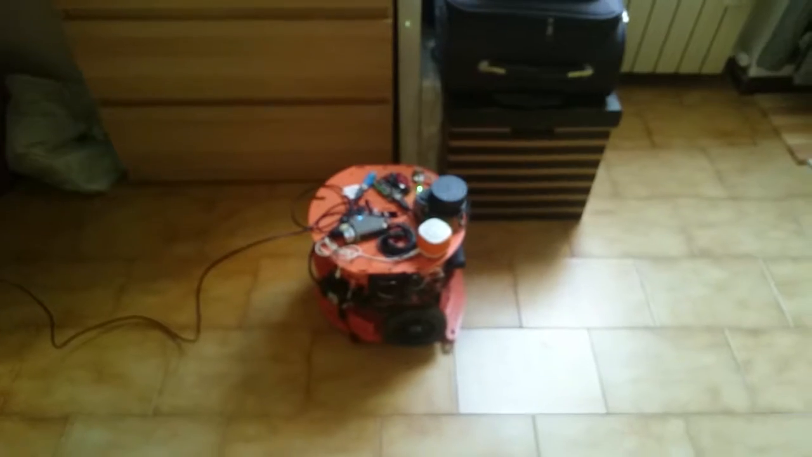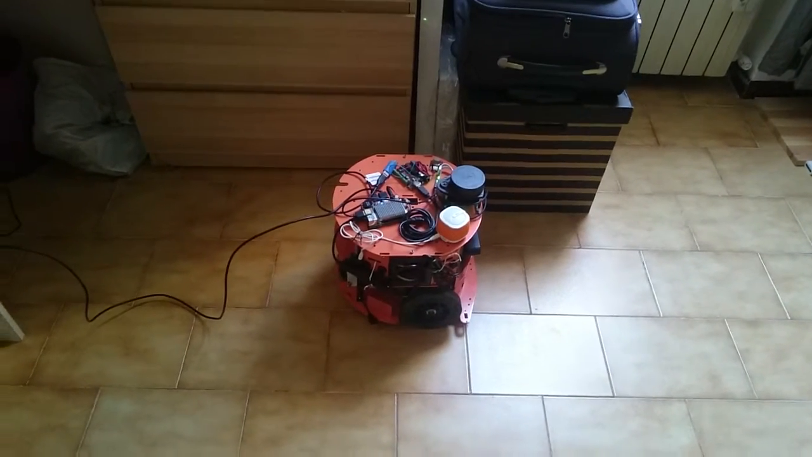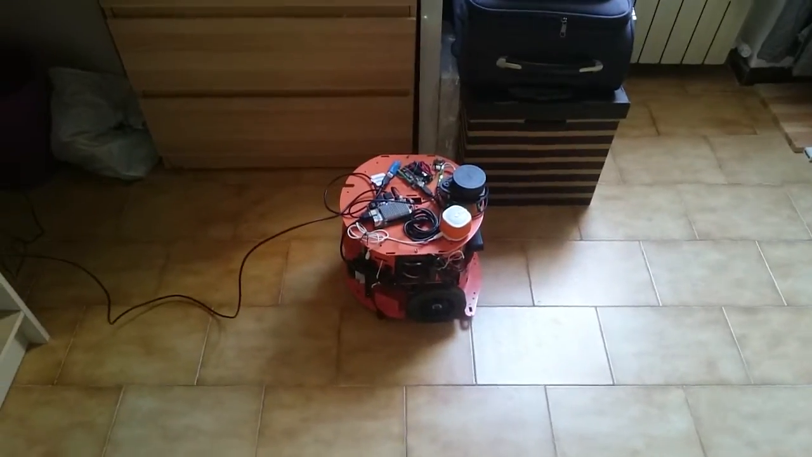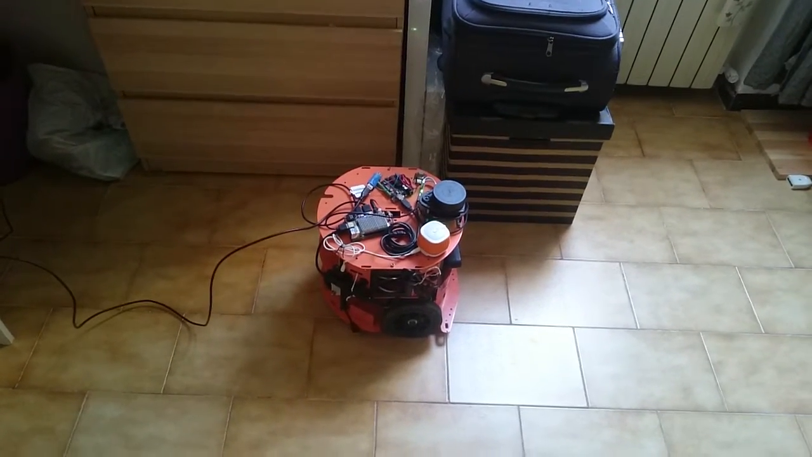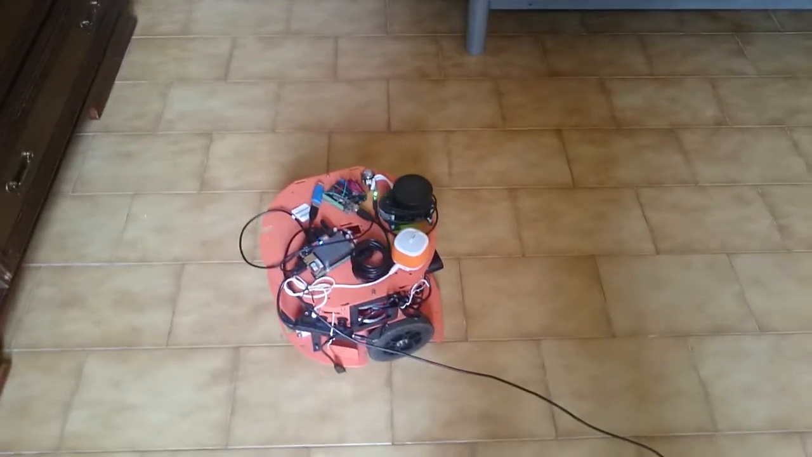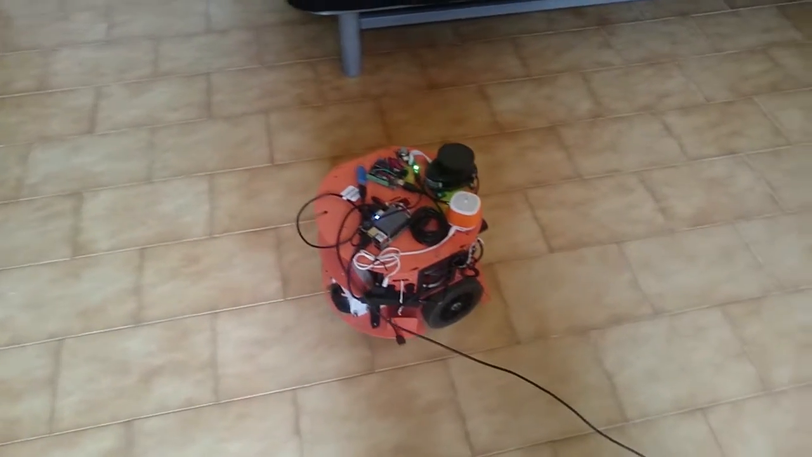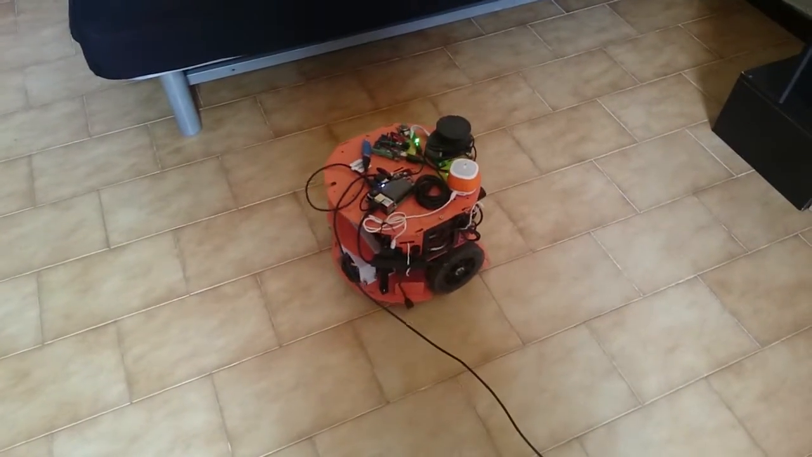Well, now I will perform the mapping, and I will show you the final result, because I can't record the video and move the robot at the same time. I'll show you the final movements that I'm performing with the robot to close the map.